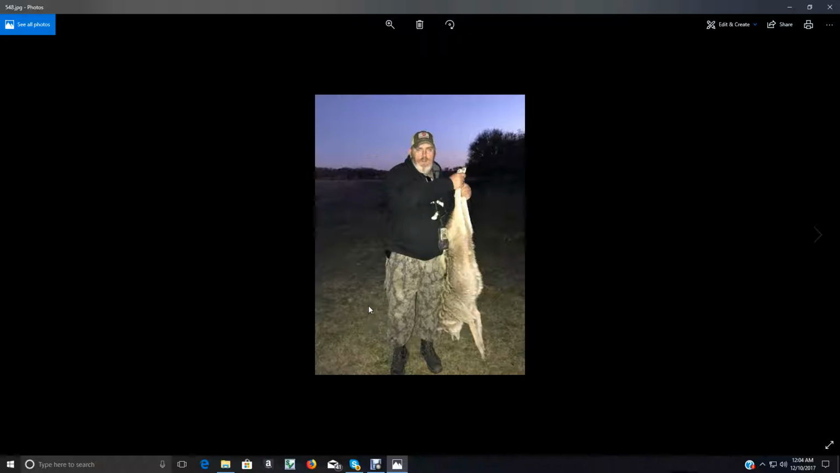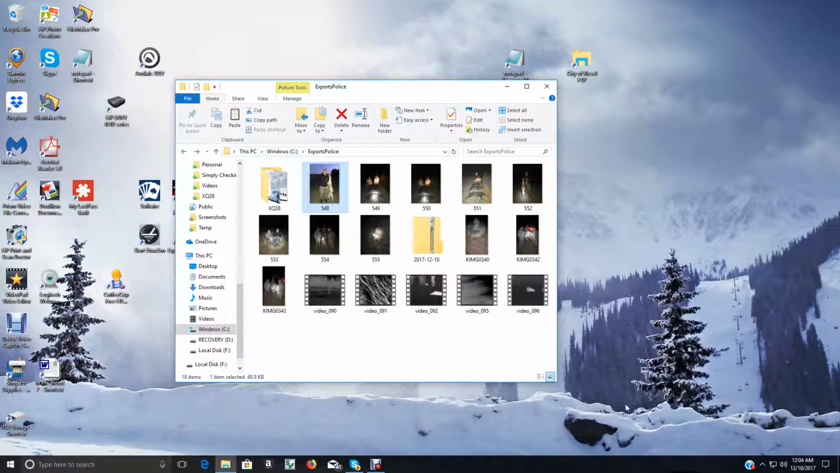And there's Trussell. This was a big coyote. Big coyote. And Brayson's over there having to drag that thing all the way. So anyhow, that's that one. And here we go with a video.